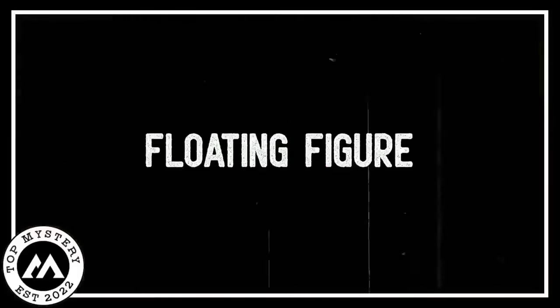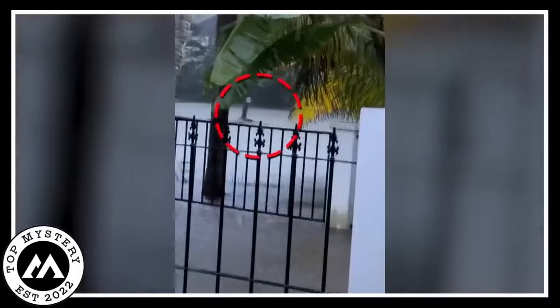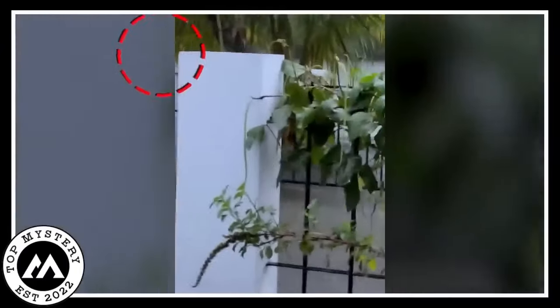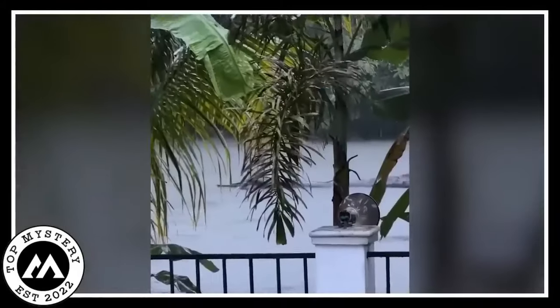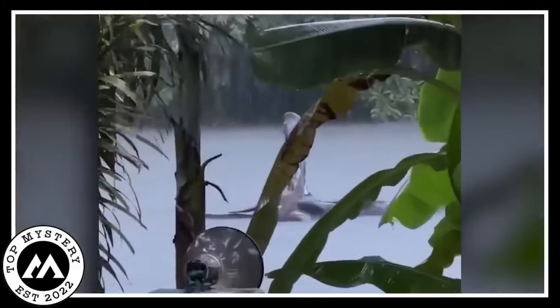Floating figure. Here's a tale from a far-off place in Kerala, where something downright weird went down. Imagine this. A spooky video pops up, and there's this strange person-like thing just floating on a wooden board in rainwater. Now, get this. It's got a big white head, and it's all wrapped up in a black cloak. It's the kind of stuff that gives you goosebumps.